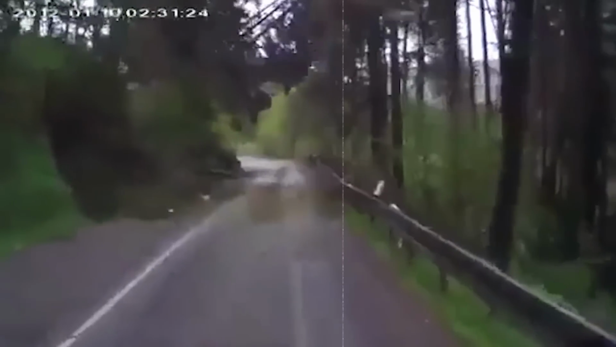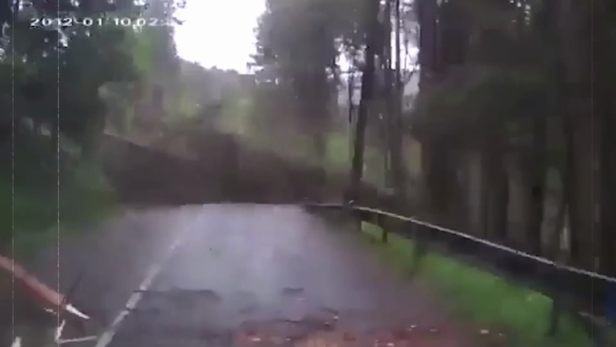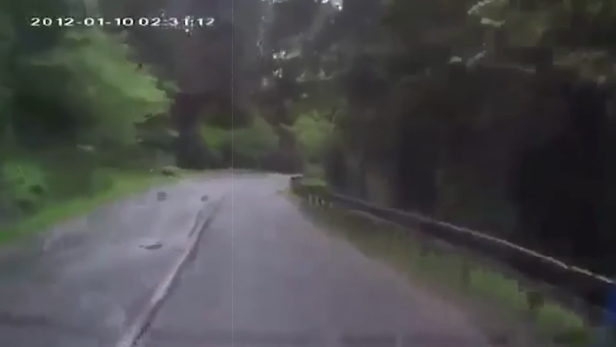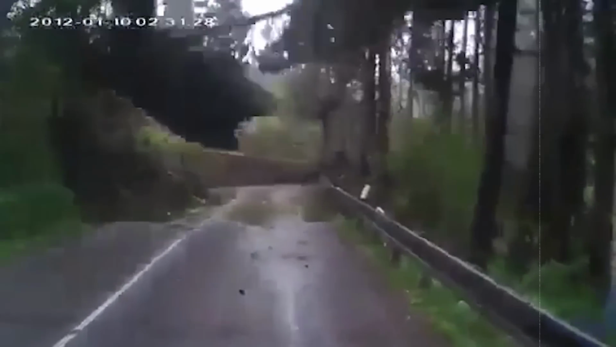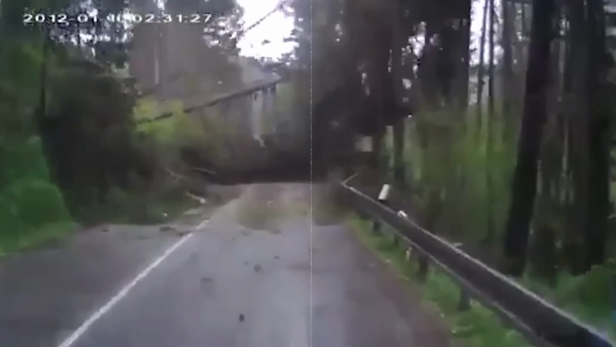There is no limit to how scary nature can be, and there are some people who get to witness the terrifying side of nature firsthand. For instance, these people were going on their way when suddenly trees started falling right in front of their car, as they stopped to see what was happening. It took them a second to realize they were in the middle of something very scary, and they needed to back off quickly, which they did.